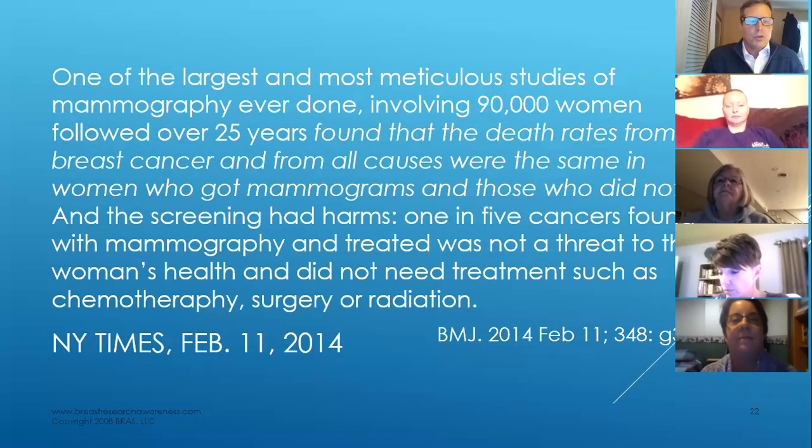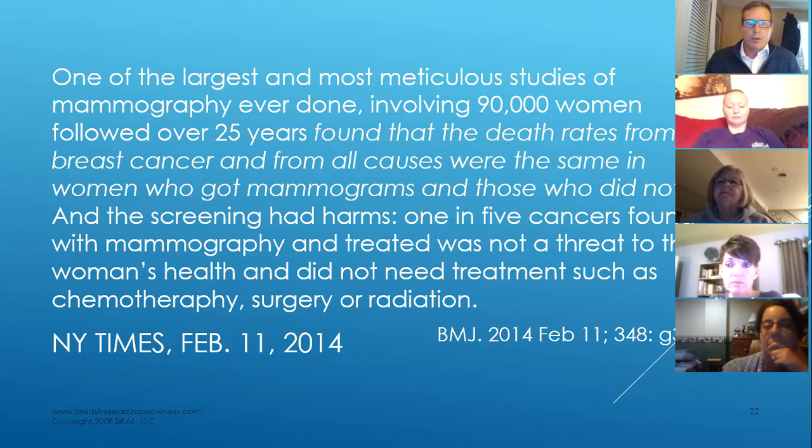This came out in the New York Times on February 11th, 2014. They were quoting the British Medical Journal. One of the largest and most meticulous studies of mammography ever done, involving 90,000 women, followed over 25 years, found that the death rates from breast cancer and from all causes were the same in women who got mammograms and those who did not. So let that sink in. No difference in the death rate between women that were screened and women who were not.